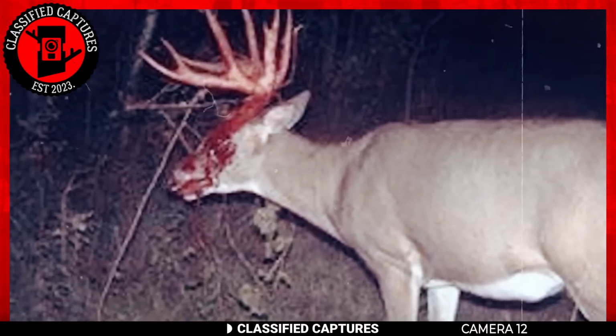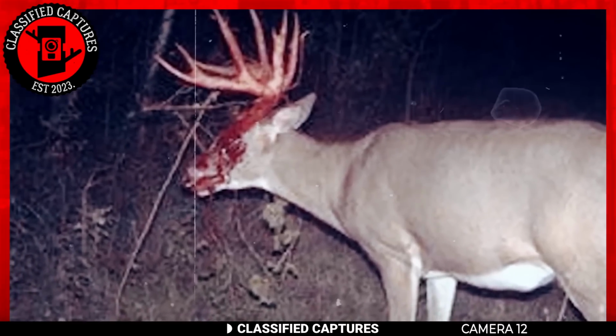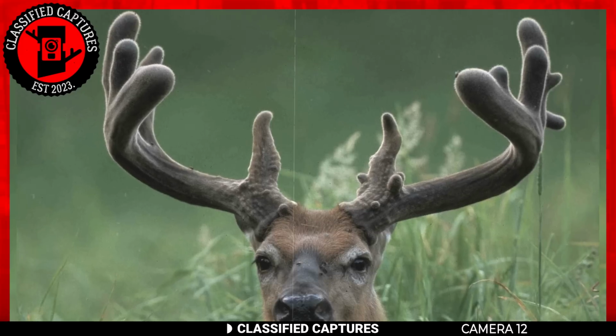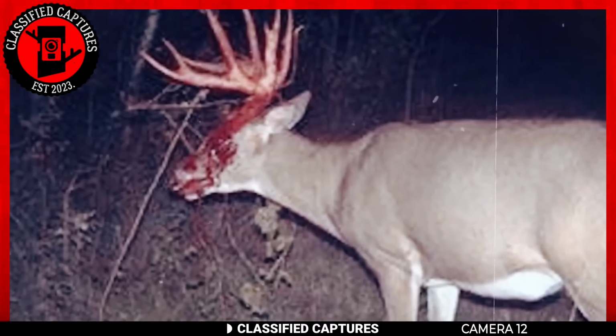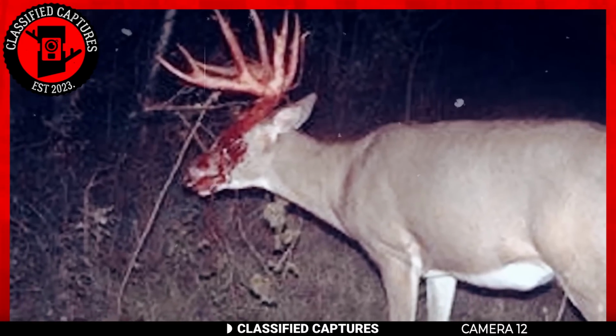While some think this might be the case, some experts think it might not be blood at all, but the velvet of the deer falling off to reveal the heart and antlers of the deer. Which of these possible scenarios do you actually think it is?